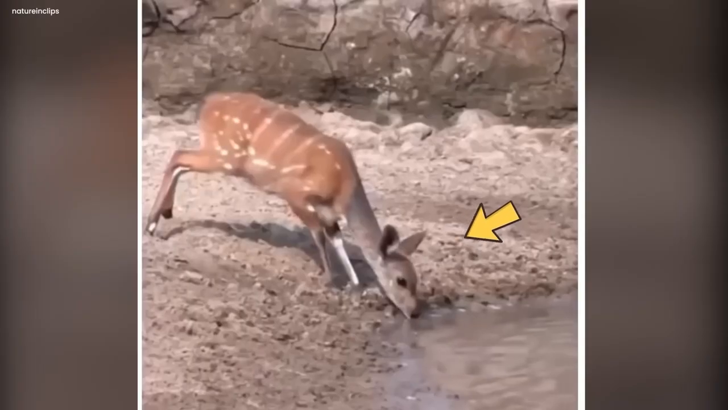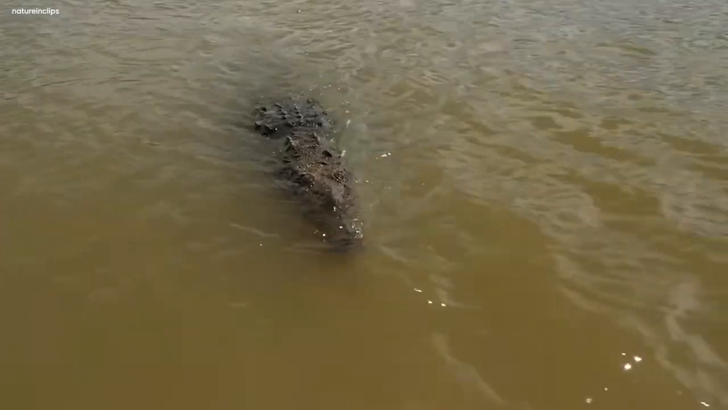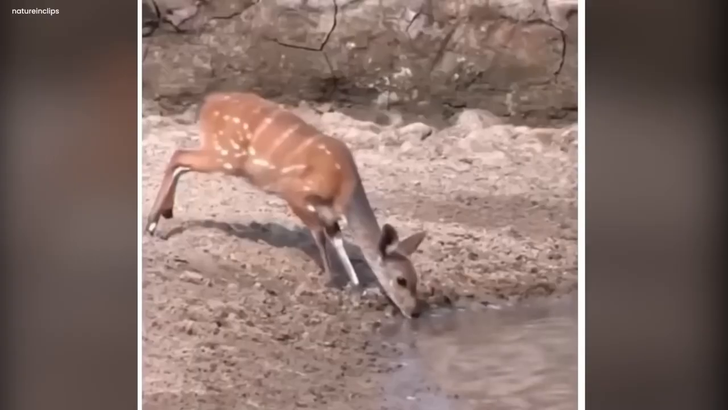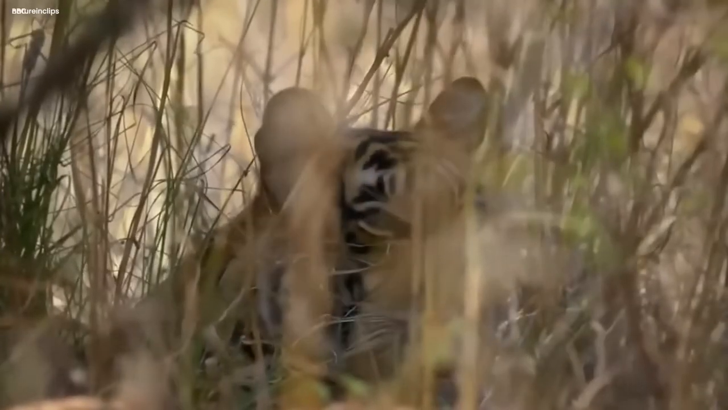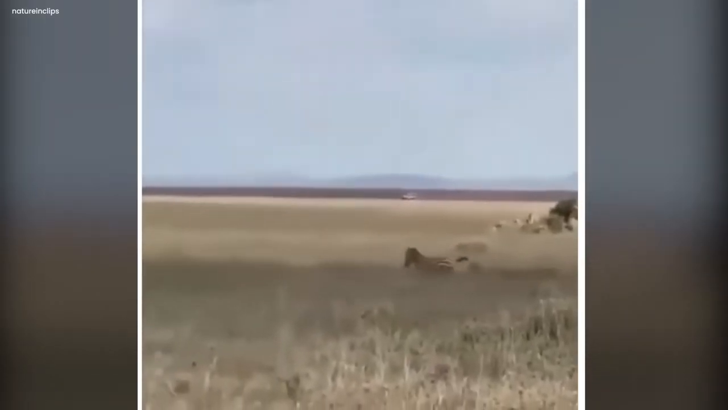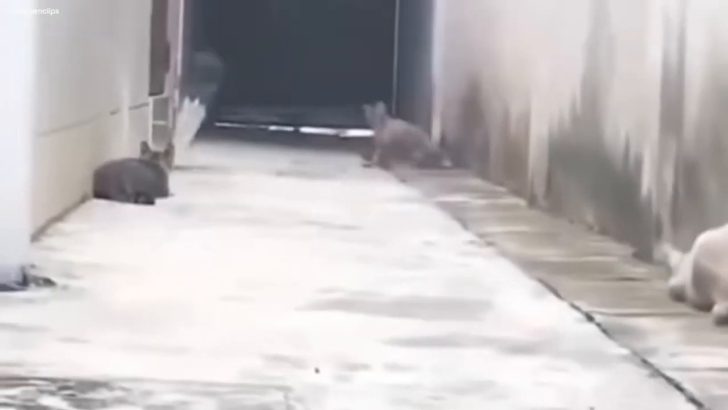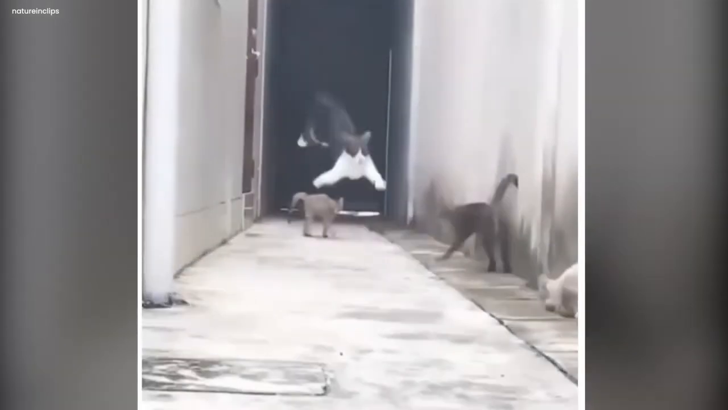In one part, a deer was drinking from a calm river, but a sneaky crocodile was there underwater waiting patiently. Suddenly, it appeared and grabbed the deer, showing how nature can be cruel. In another part, a tiger stalked a zebra silently. The normal sounds of the wild were hushed as the tiger pounced on its prey, teaching us how fast and quiet these attacks can be. Even small cats were not spared from this video. It showed how they can be secretly aggressive, proving that even cute pets have wild instincts.